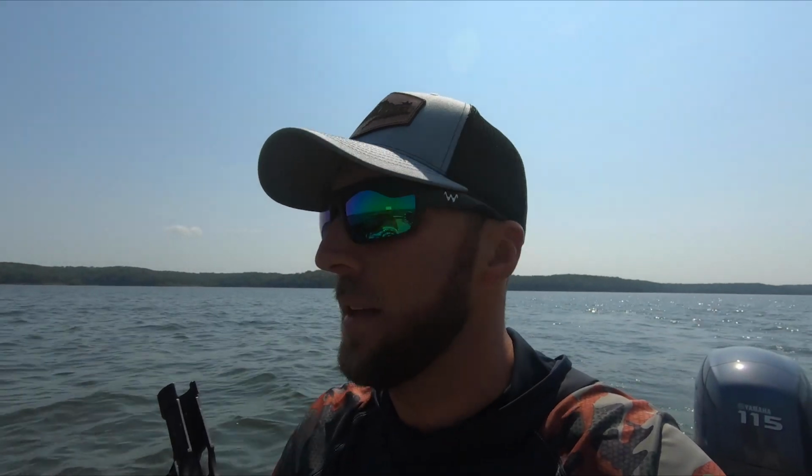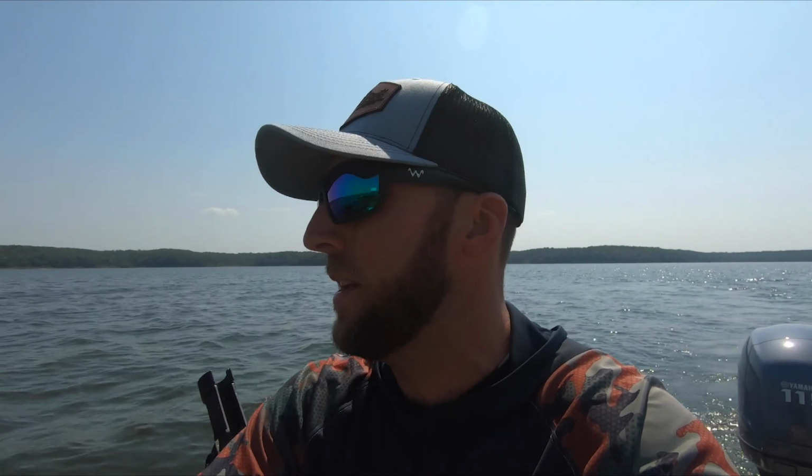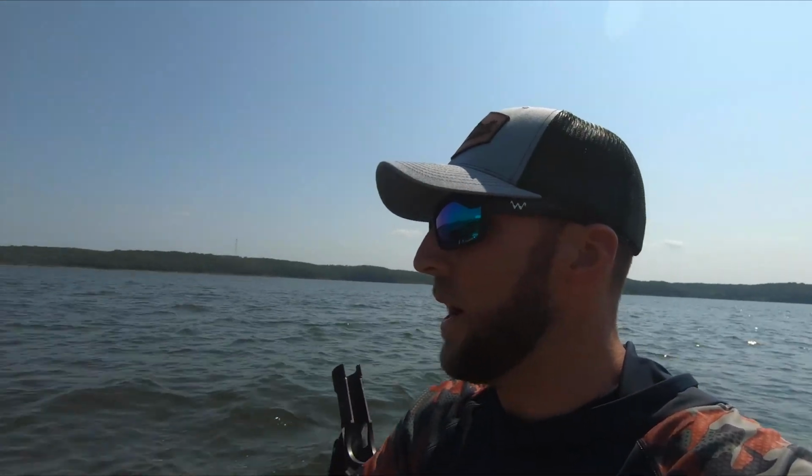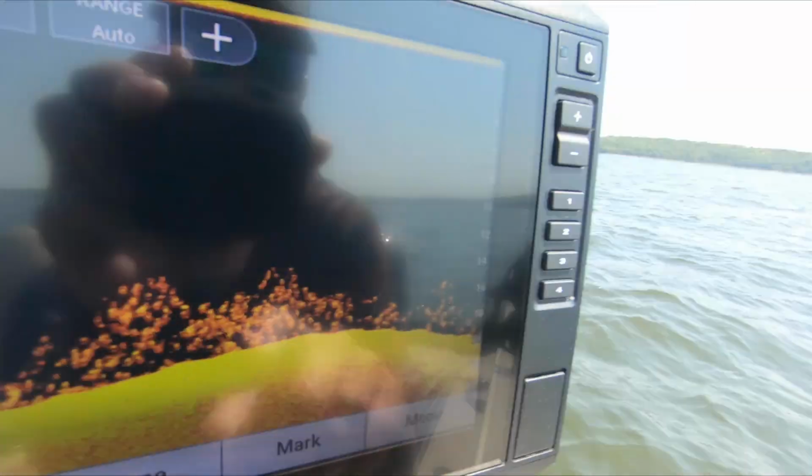So I guess the one thing I forgot to mention too is how we actually set up on these spots. This is going to be a situation where I might put live scope down, but I'm not relying on it. With the way the wind's blowing over this spot right now, oh my God, look at that. We should probably get to fishing.